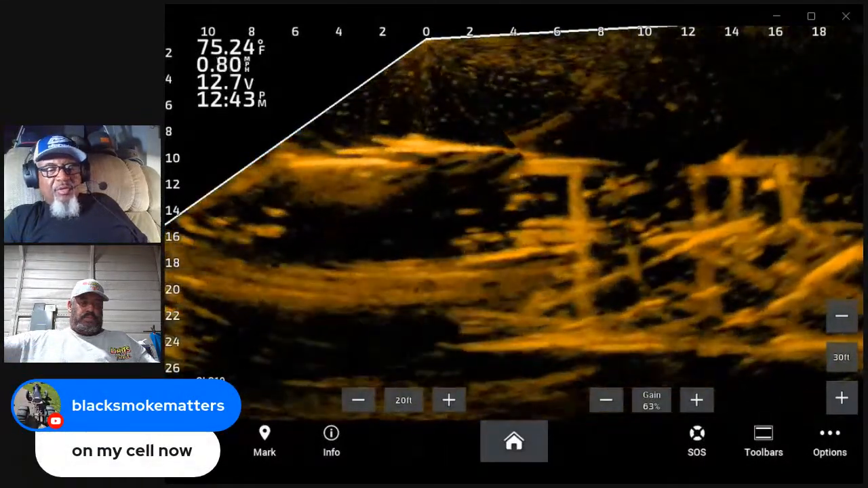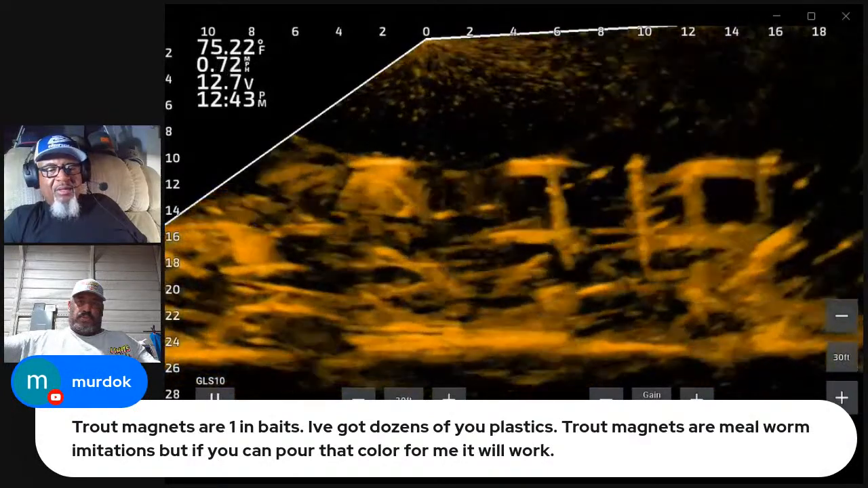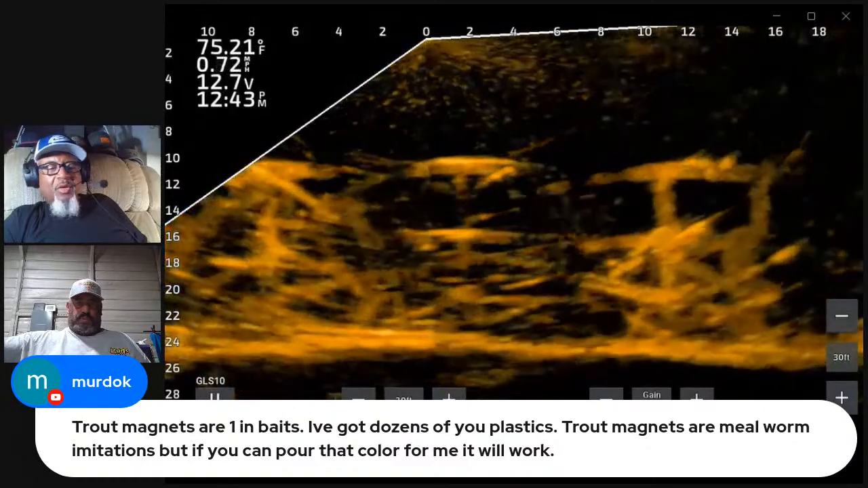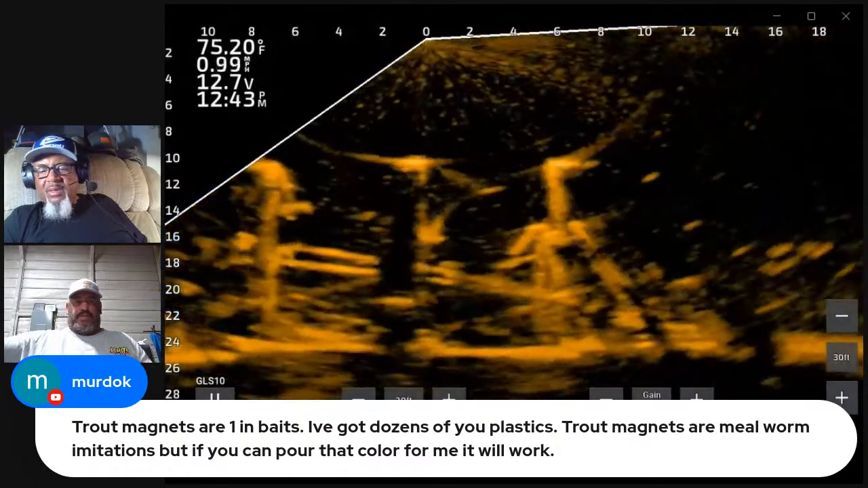Black Smoke Matter says he's on his cell phone now, so it ought to look pretty good. Yeah. Trout magnets are one inch baits. I've got dozens of your plastic trout magnets, the mealworm imitation. Oh, okay. But if you can pour that color for me, it will work. Yeah. Just hit me up.